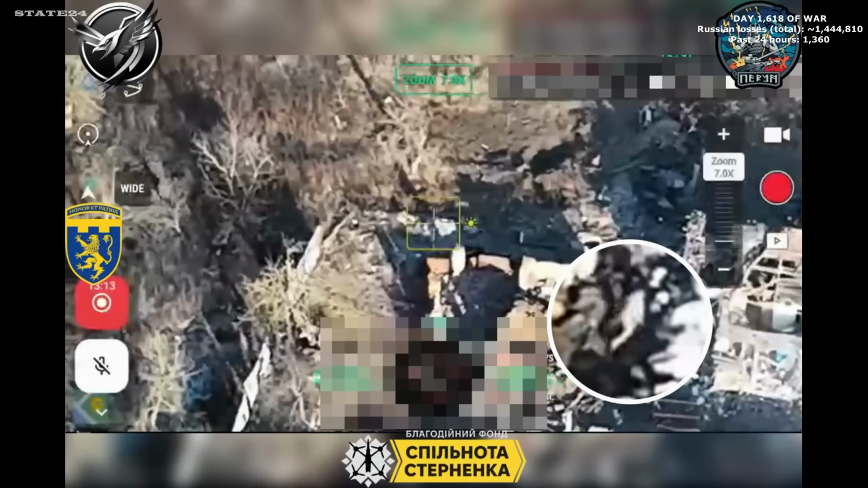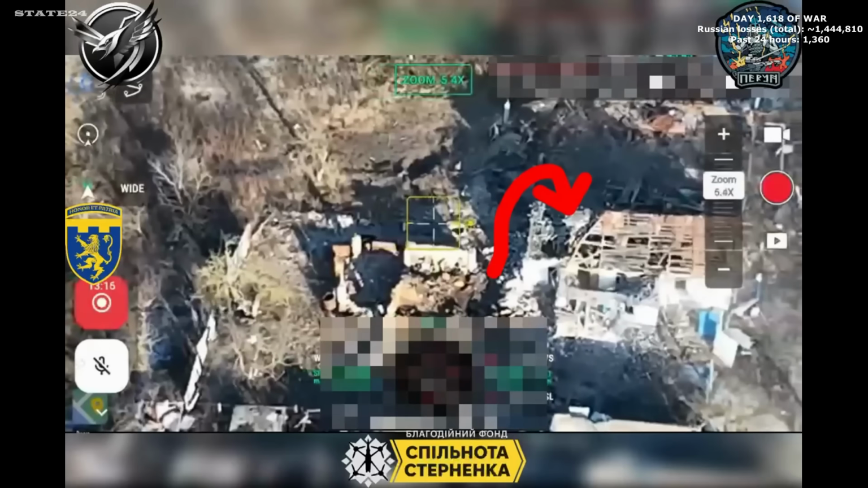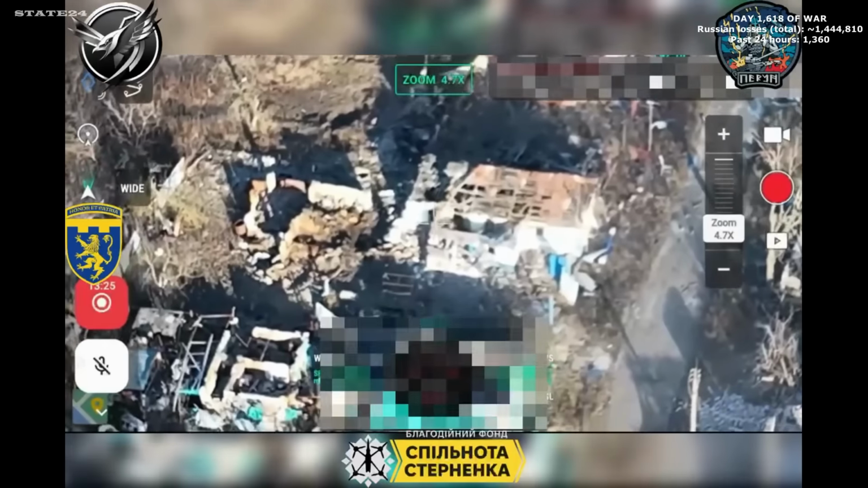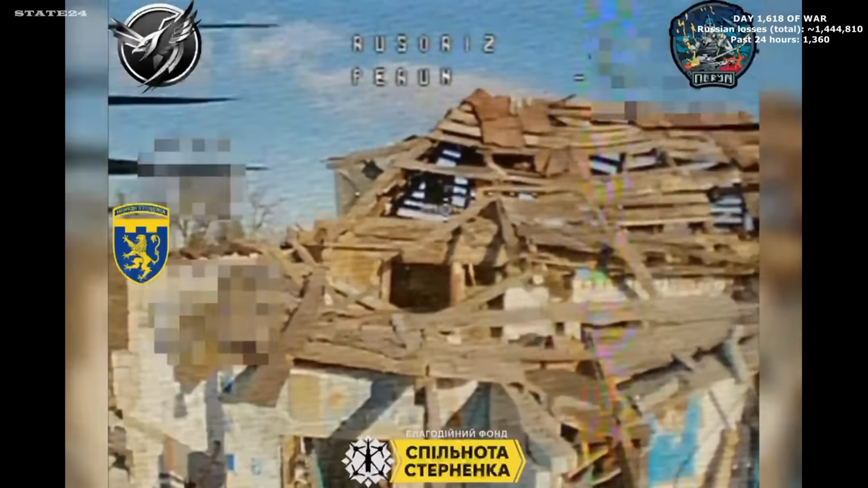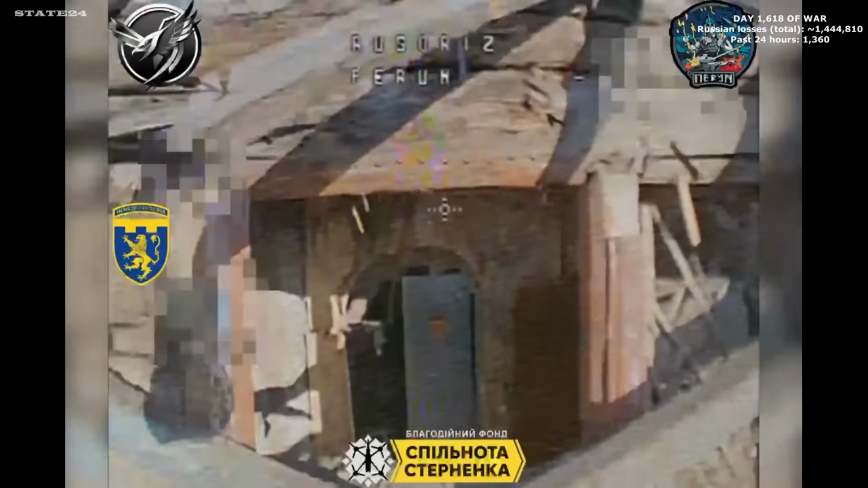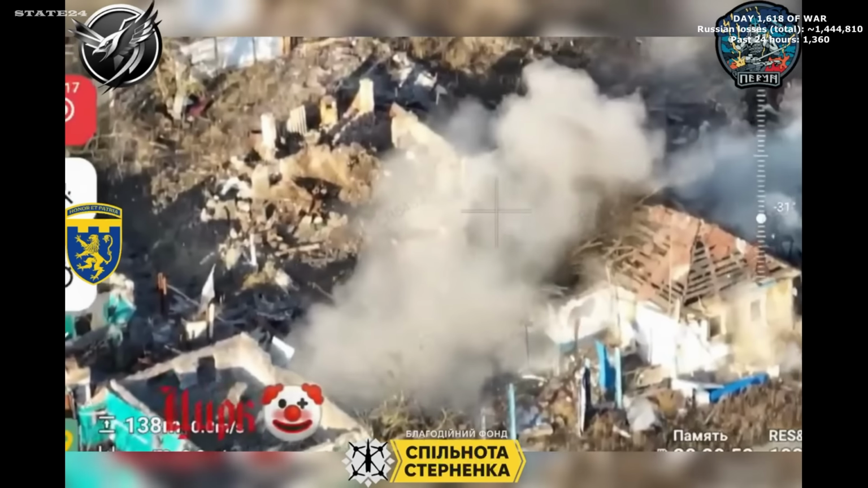It's devastating. An abandoned building, one of the most common hiding spots Russian soldiers choose on this front. A reconnaissance drone spots one entering. An FPV carrying a heavy payload moves in immediately, flies directly through the entrance, and detonates inside. The walls that were supposed to provide shelter absorb the blast instead.